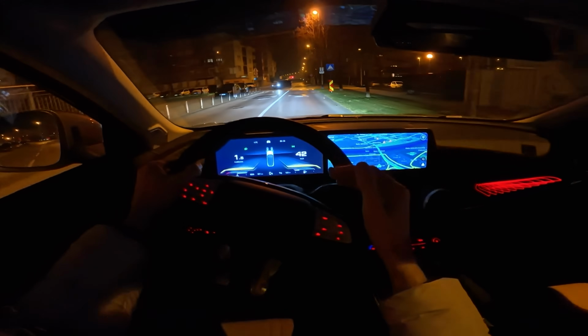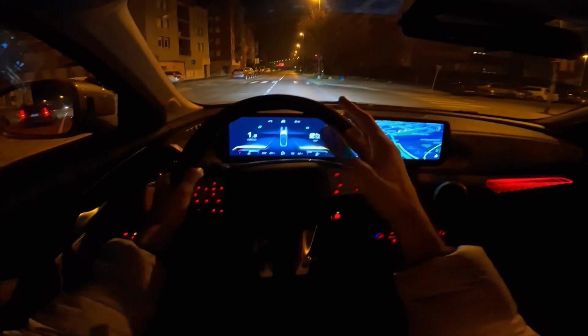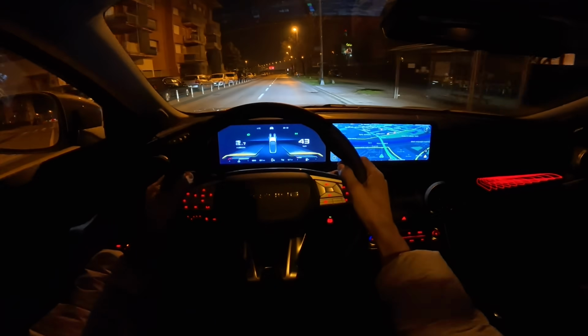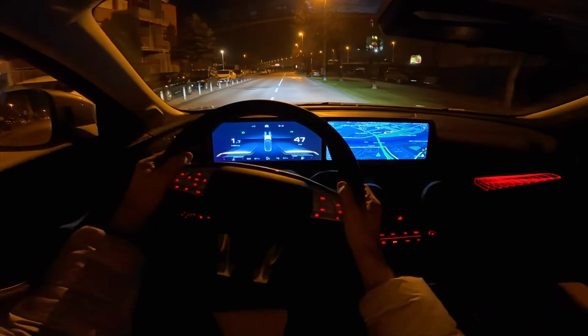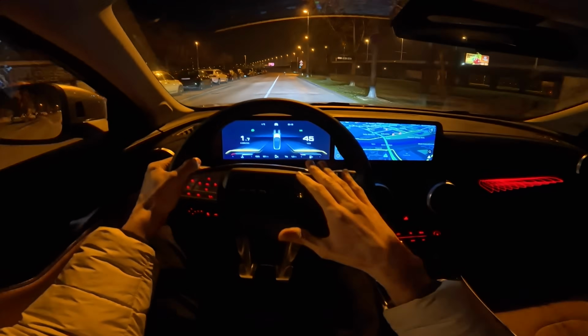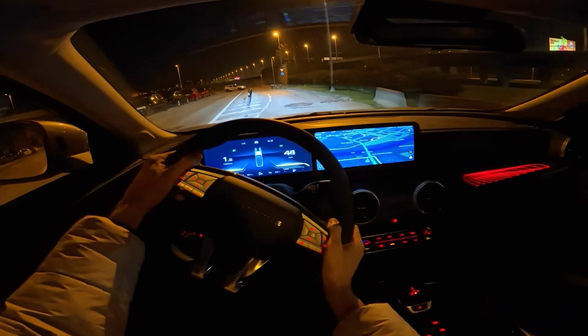The normal and eco feel like they're, I would say, maybe around 150 horsepower, and then when you go to sport, it unlocks the full 177 horsepower, and then the engine just feels more responsive. Although in this one it's more than enough as well for me personally.